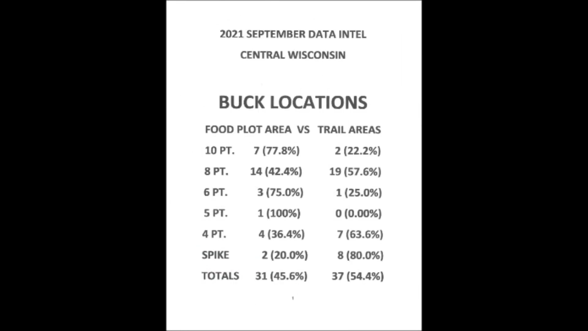So I data mined our intel camera pics for the following buck intel. Now, this first data set is showing buck activity in the food plot versus trail areas according to rack size. Let's look at the shooter bucks, the 8 and 10 pointers. As you can see, the 10 pointers favored the food plot by a 77.8% to 22.2% of the photos, while 8 pointers slightly favored trail activity over the food plot by a 57.6% to a 42.4%.